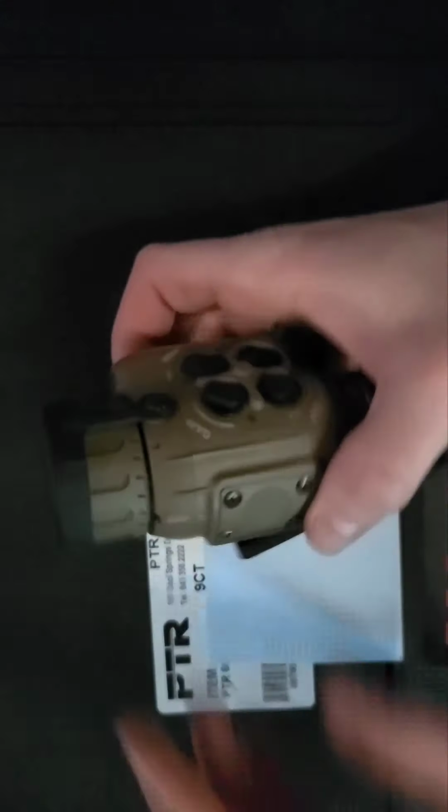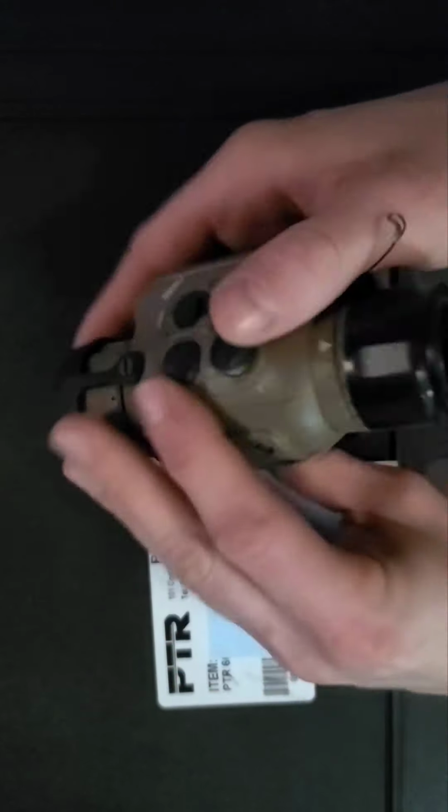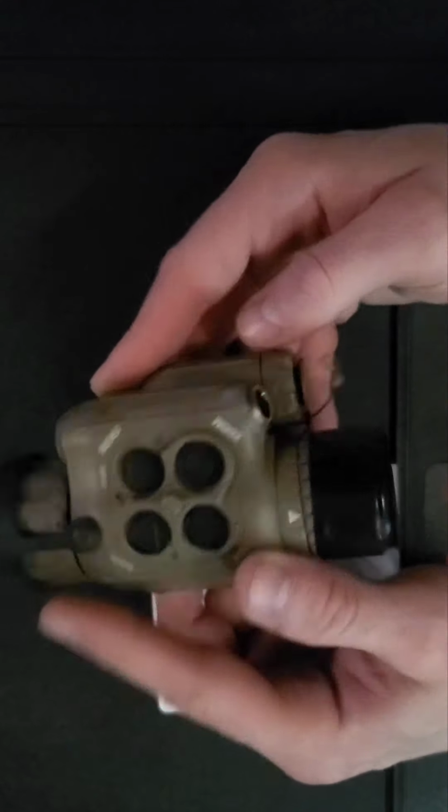Take it off the mount here. You see that lockup's pretty tight. You have your back eyepiece here, an adjustable diopter, and this allows you to adjust for parallax to your eye or to a day scope to where you have a sharp image through and through.